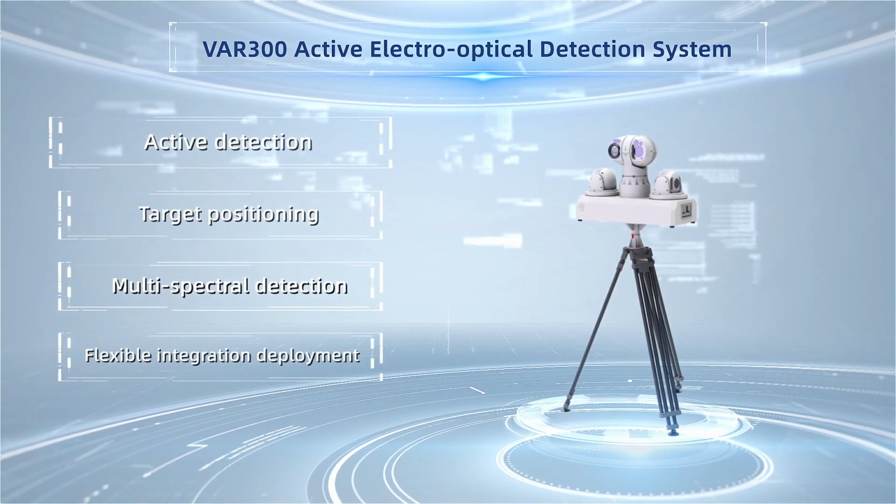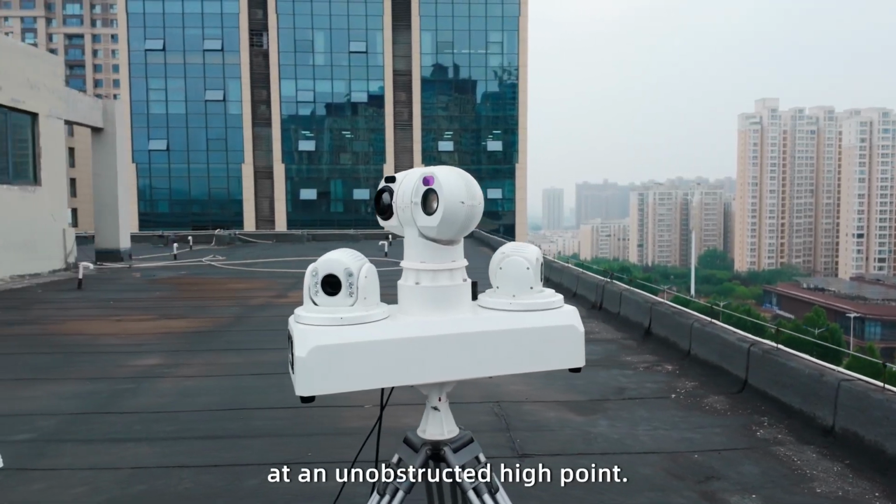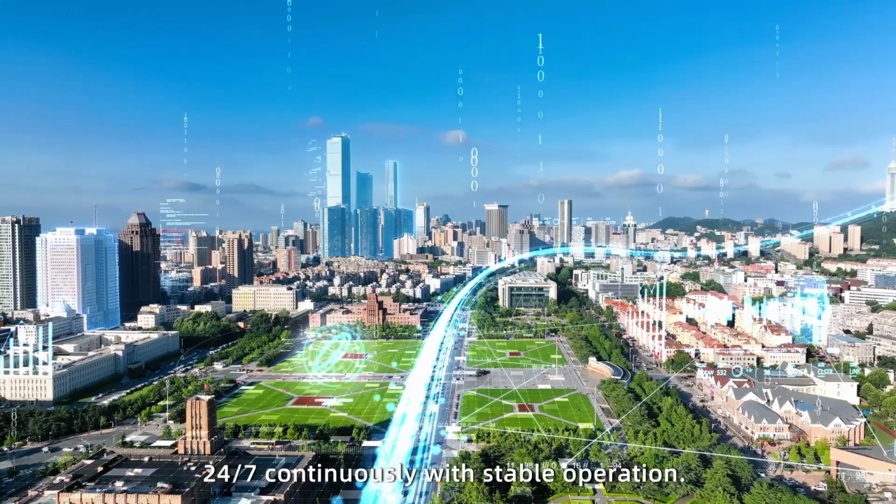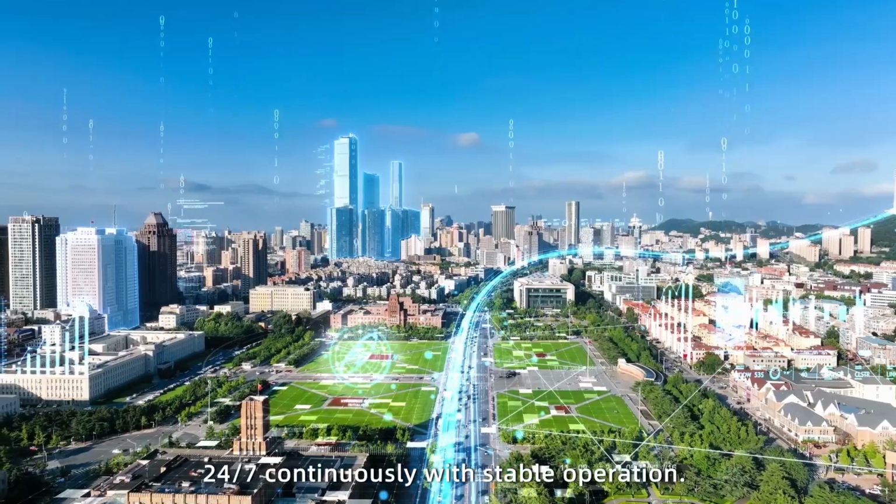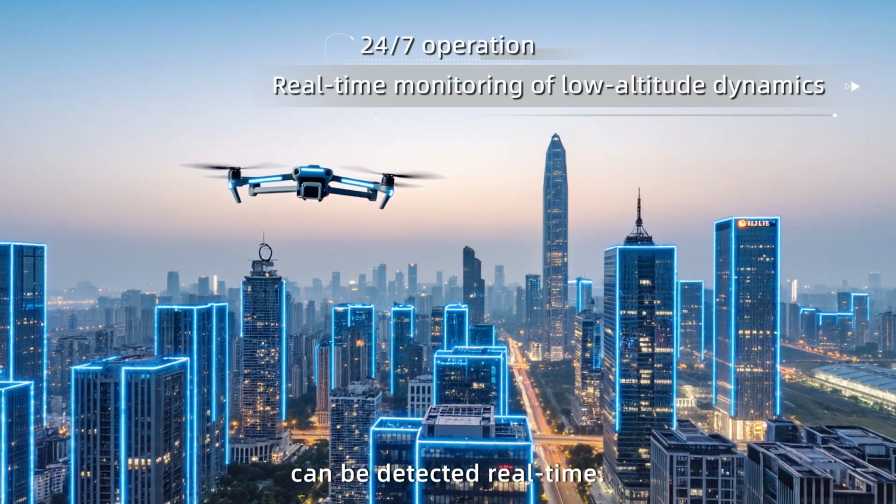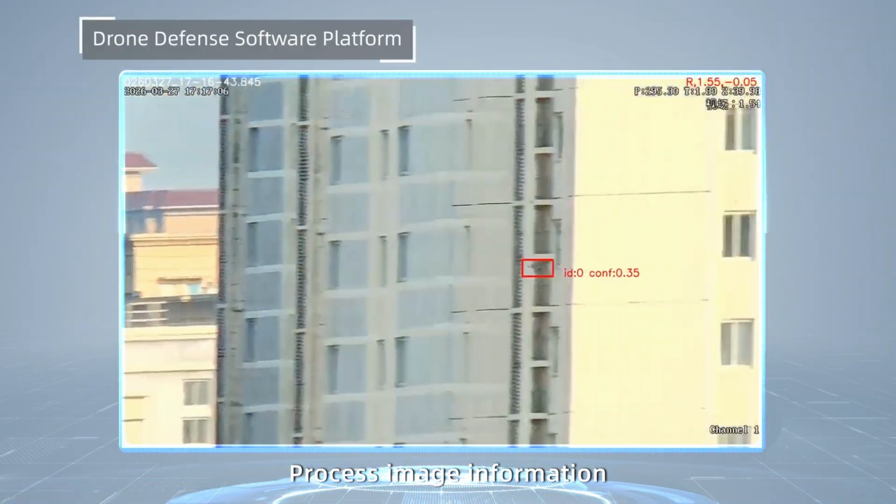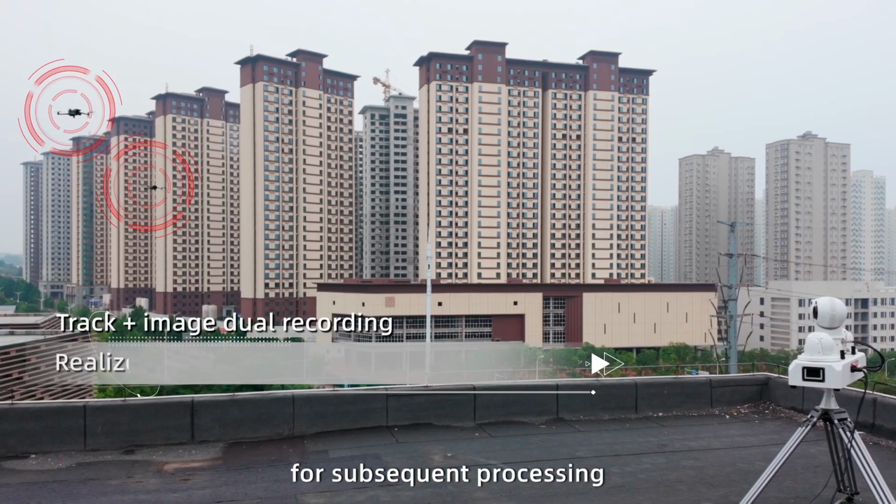Active detection. The equipment can be installed at an unobstructed high point, then conducts active search and detection of air targets 24/7 continuously with stable operation. Drones within the surrounding low-altitude range can be detected real-time. Record drone flight trajectories. Process image information. Provide reliable evidence for subsequent processing.